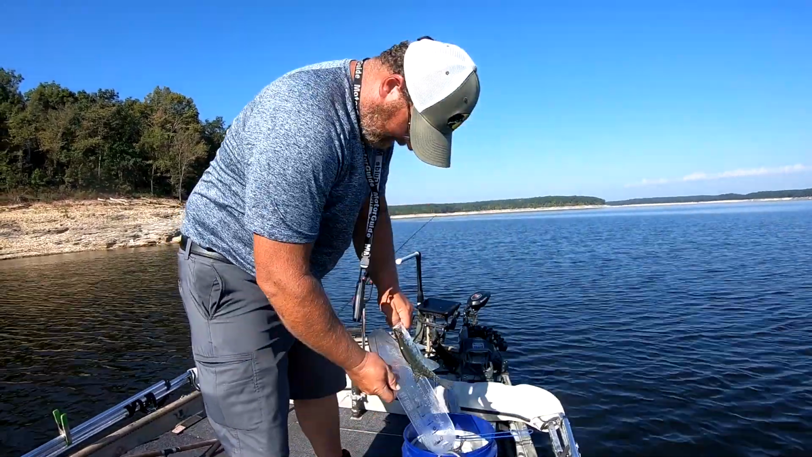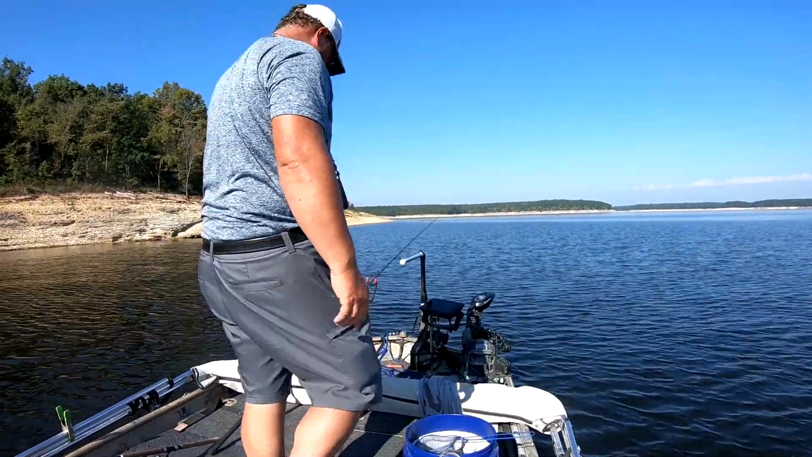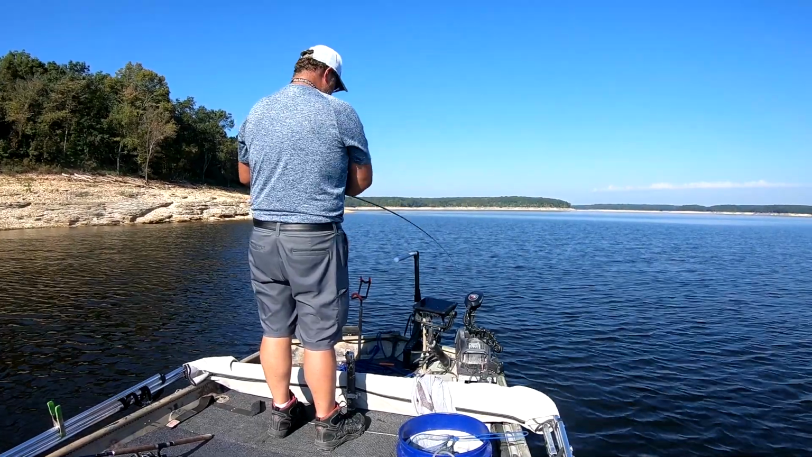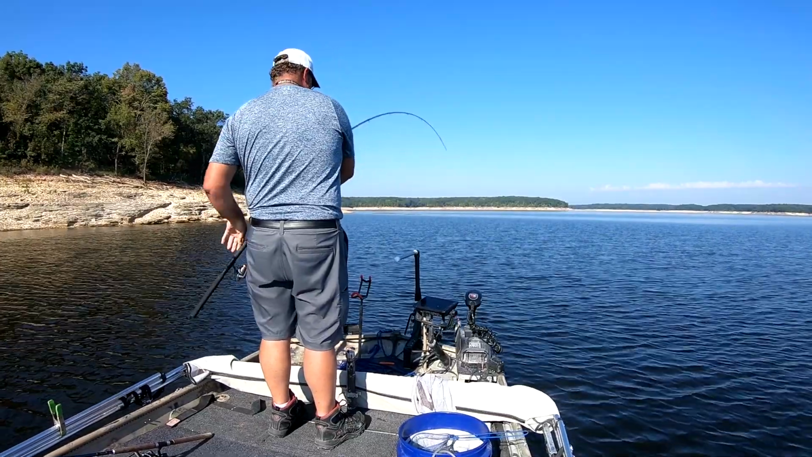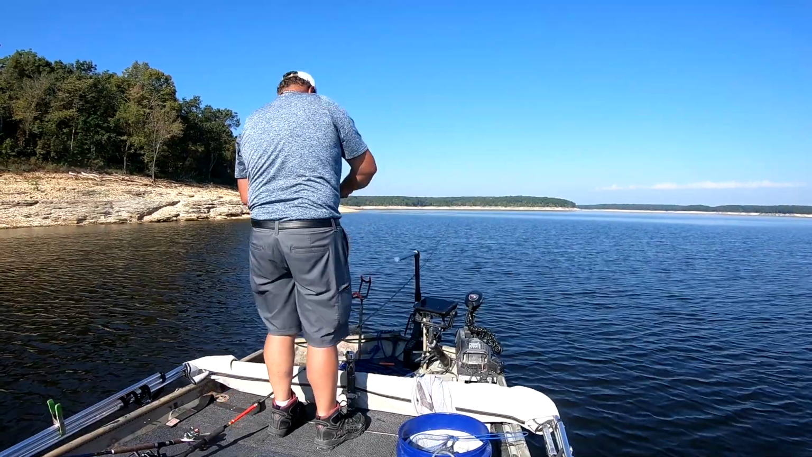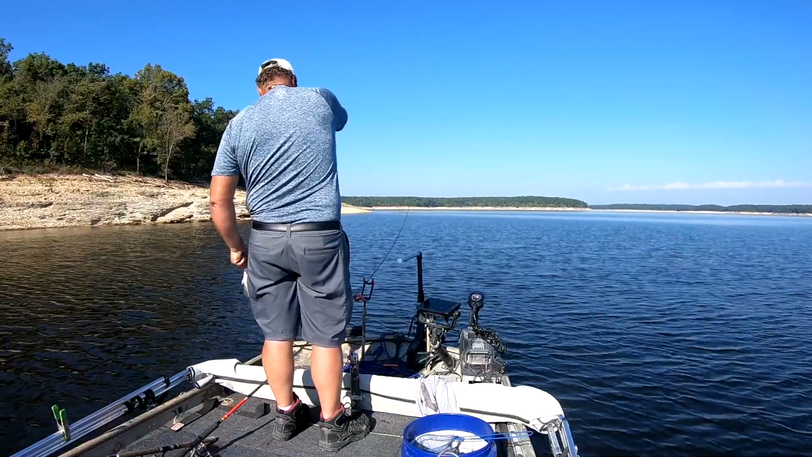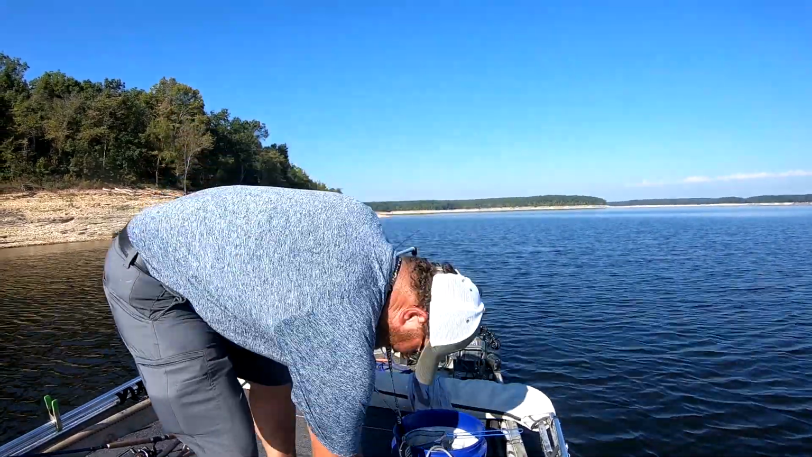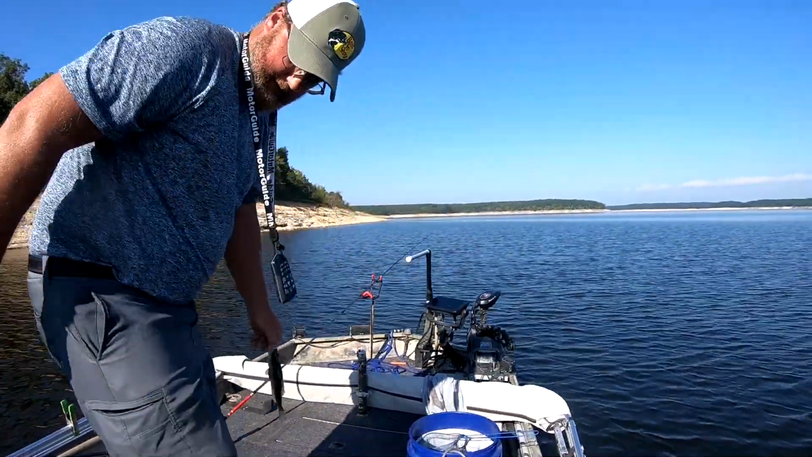About 8.5, 9 inches here. 8.5. Back he goes. Another one. Definitely feeding on this flat. This one might make the grade. Yep, 9 inches.